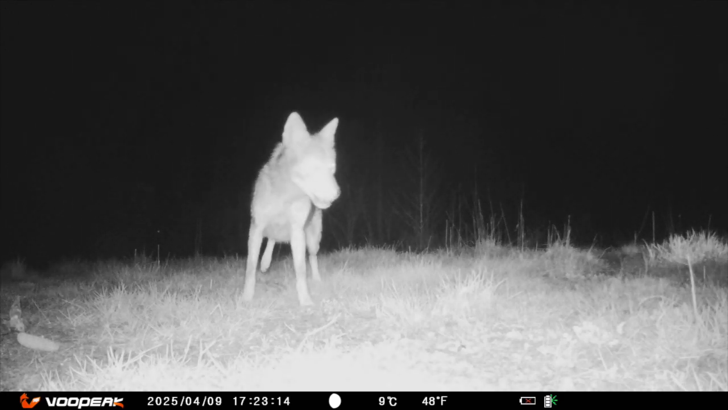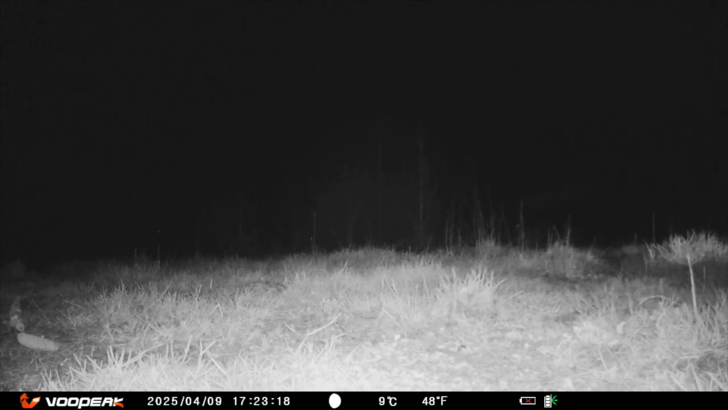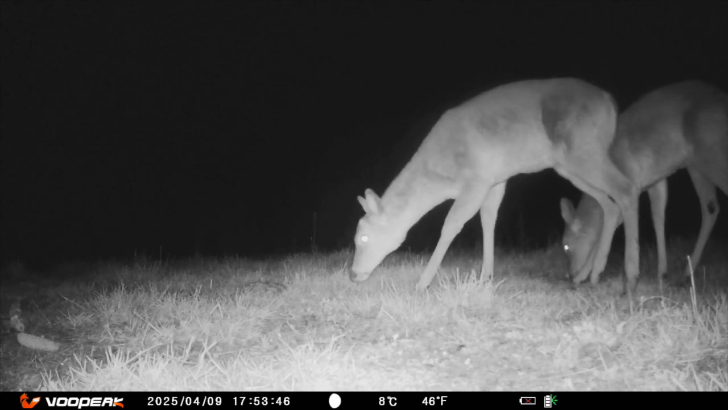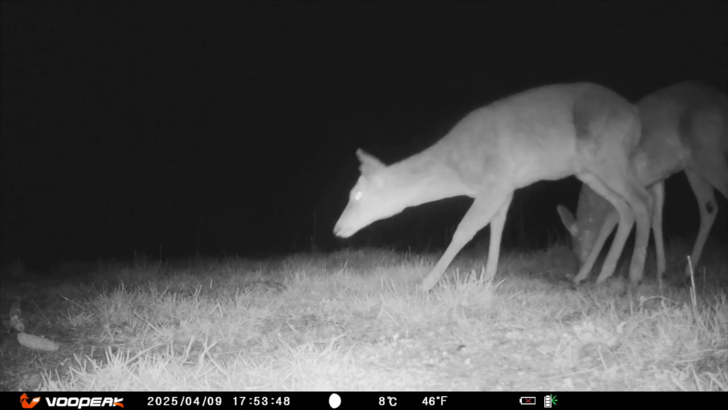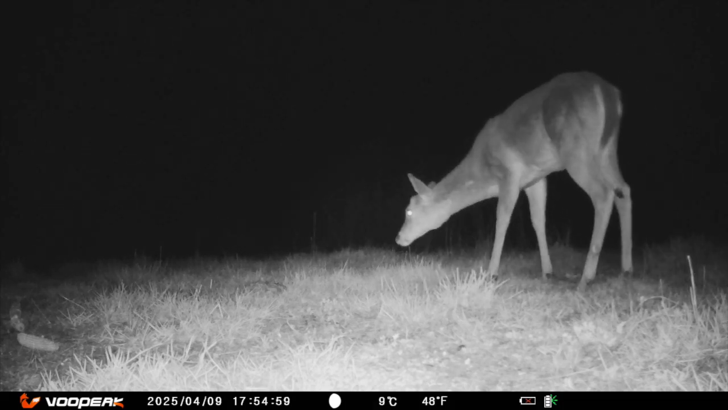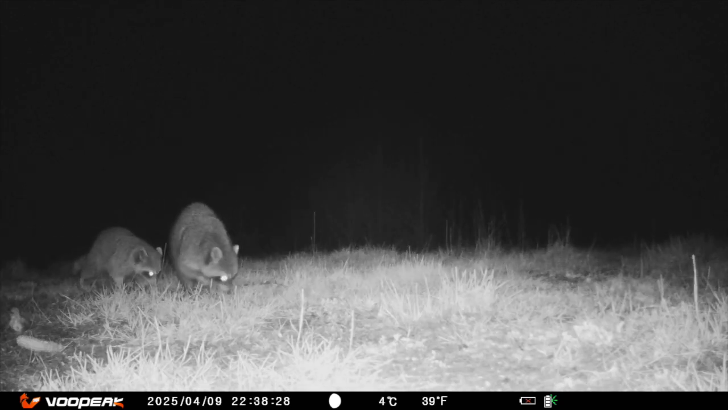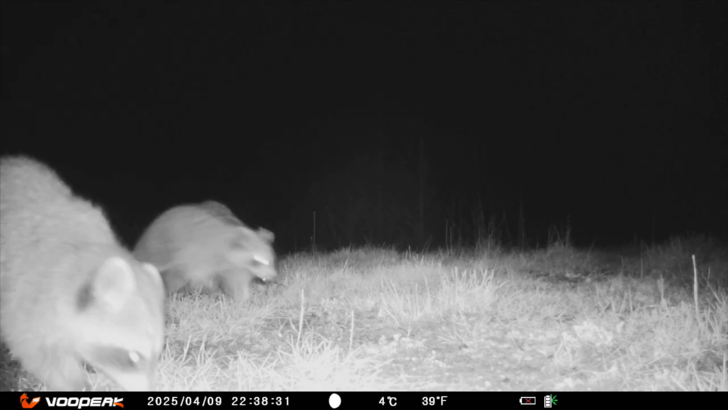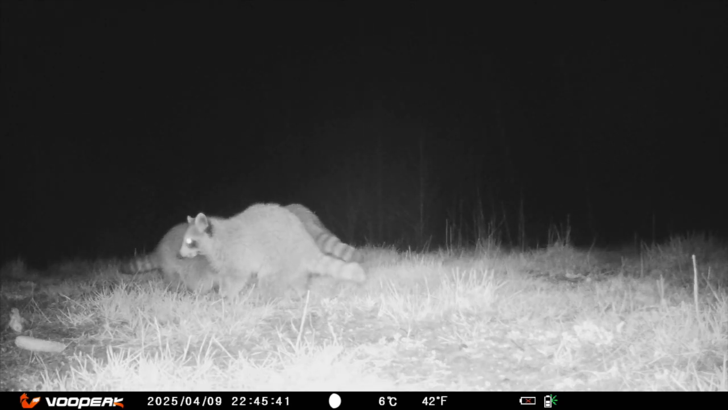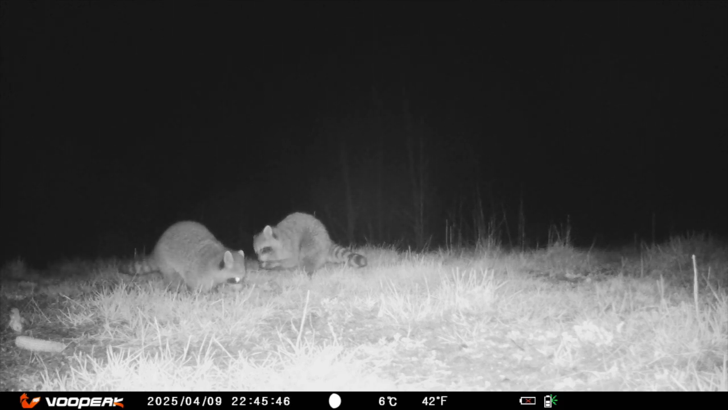Uh-oh, he just peed on a pile of food. They seem to have noticed that too, and they want no parts of it. Wait a minute, I want to see it too. Another group has gathered, and they're going to check it out. I don't think they have a problem with it. I find it fascinating to watch the raccoons.